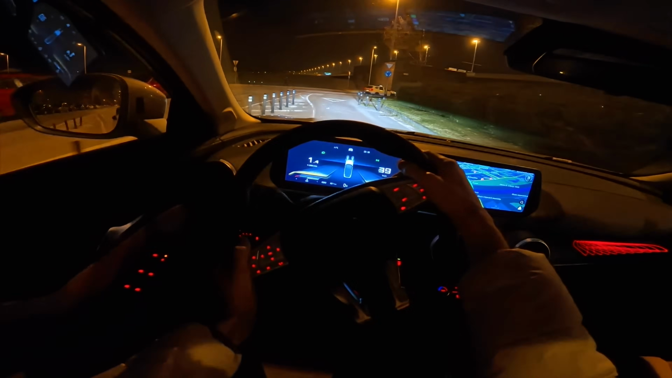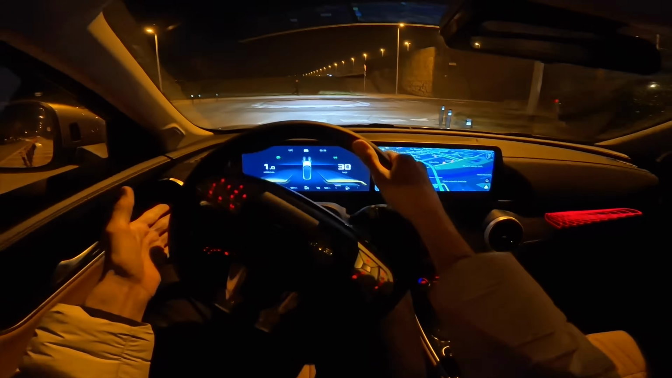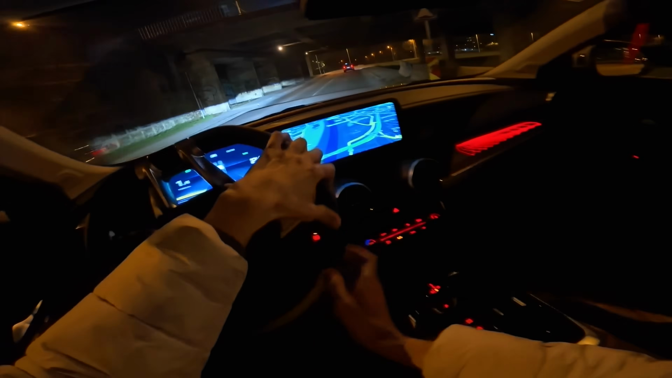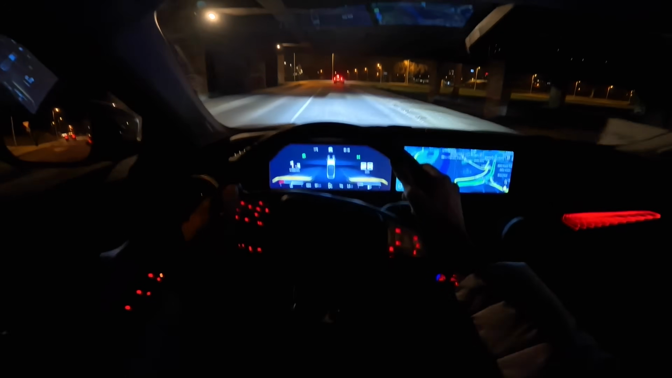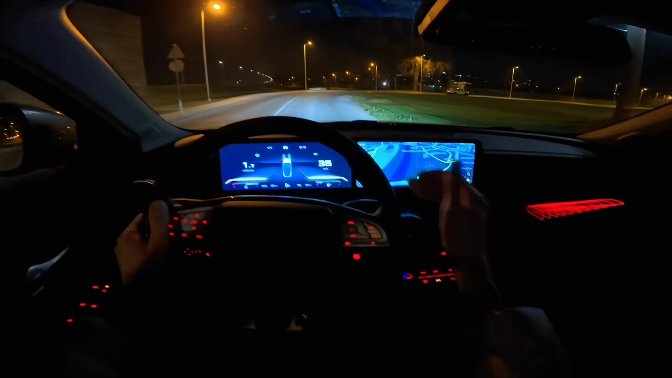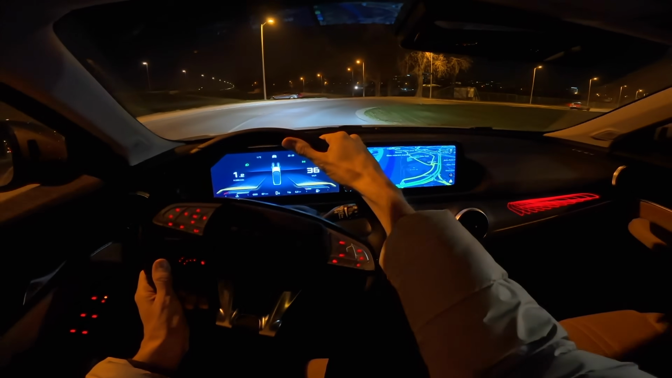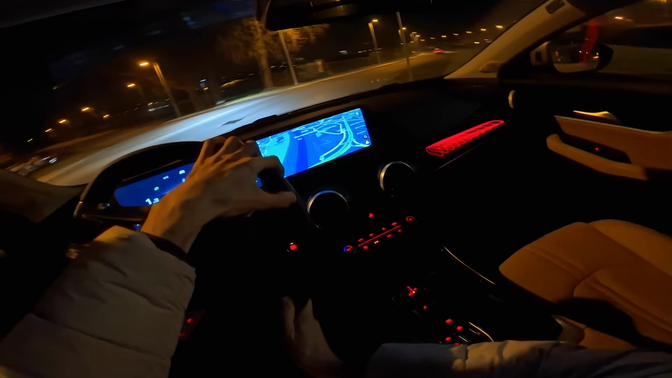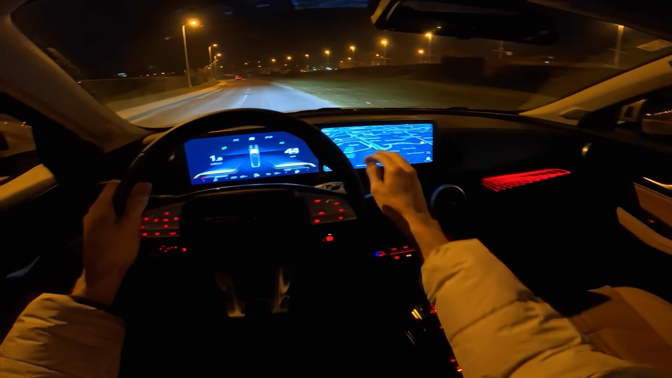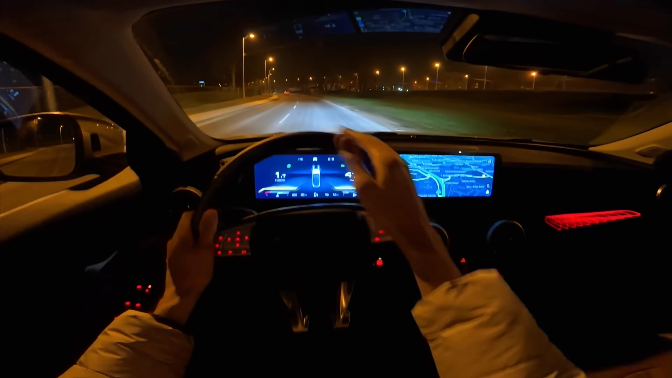Now the brakes are good on this car. They're not super aggressive, they're not lazy, so they're just about right. Steering comfort, I've set it on standard. There's comfort and sport. Some people would prefer sport because the comfort setting is super light, and if you're playing with the infotainment a little bit, it's easy to get outside the lane.